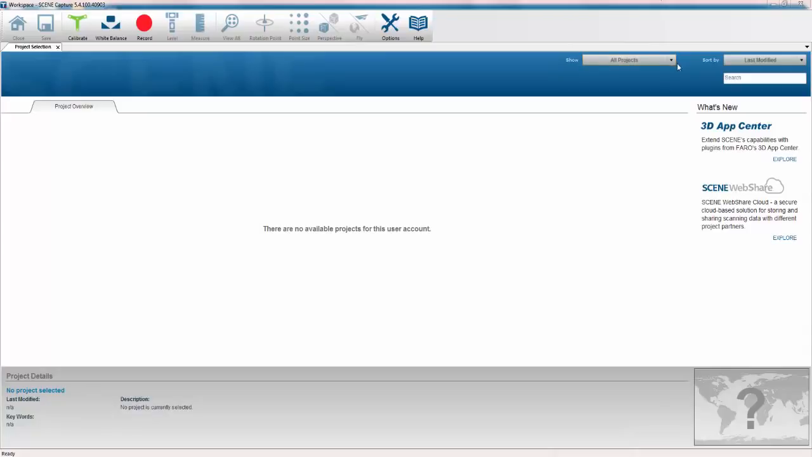At the top right, I have similar search functionalities to that of FARO Scene, so I can start to mark favourites or put various projects in an ignore list. I can also sort by the last modified, last opened, popularity or project name. And if I've got a lot of projects on the system, I can start to type the name in the search box here, and it will alter what I see in the project overview.